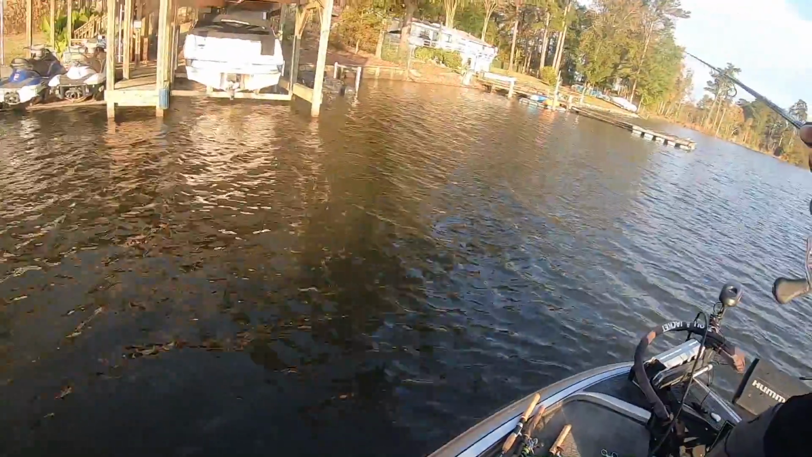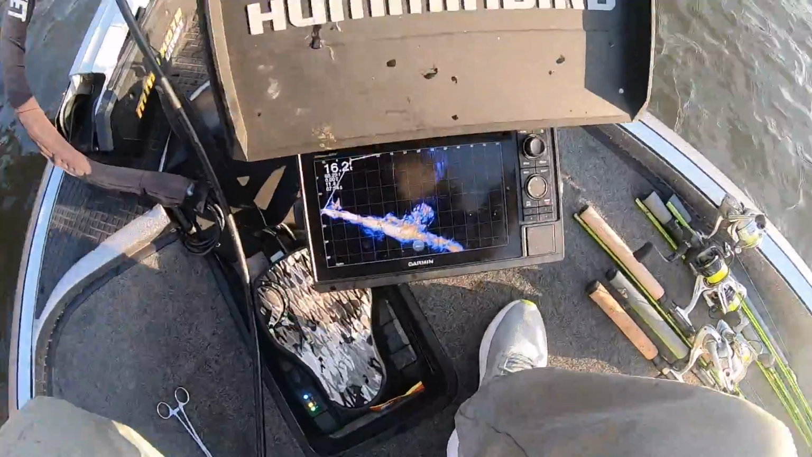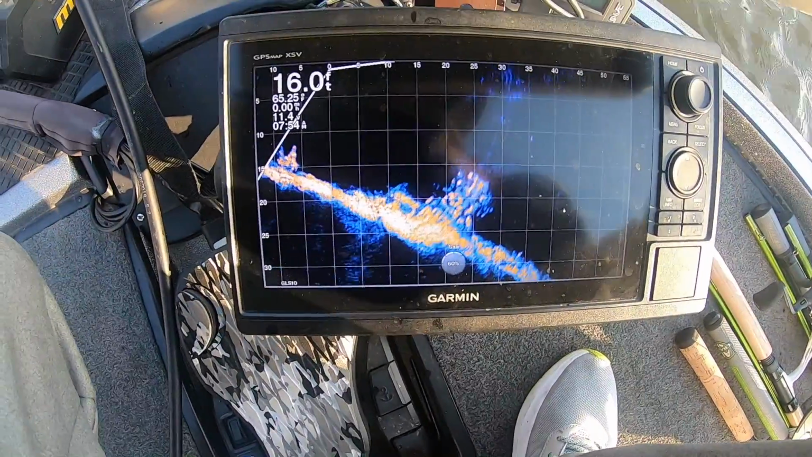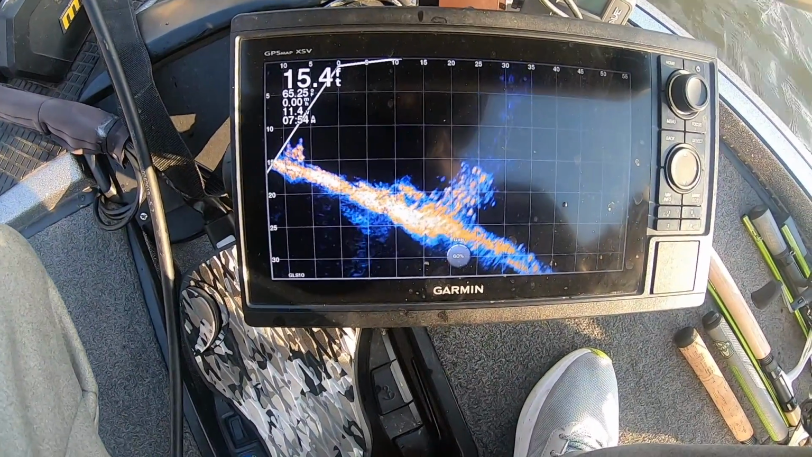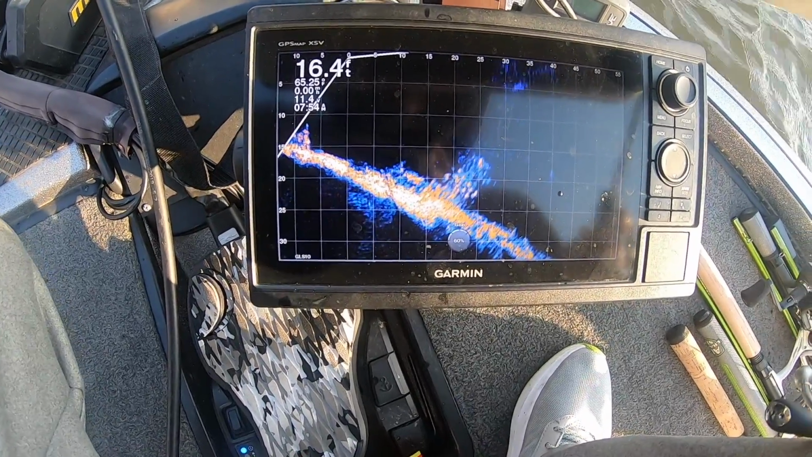What's that? Oh yeah, they're around. Take a peek at this live scope here real quick. You see him? And he's rocking that. I told y'all about this color palette. You see how they just blowing up, popping out, look like light bulbs out there.